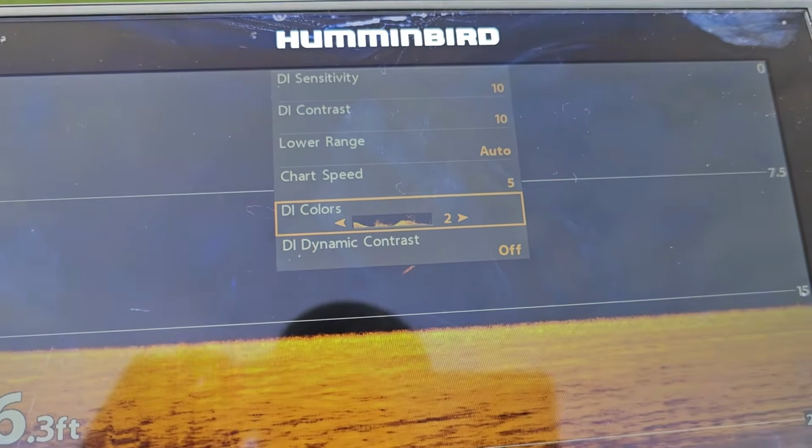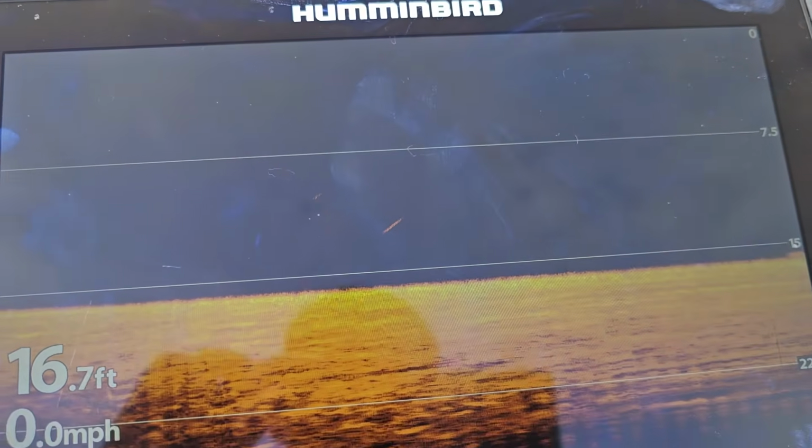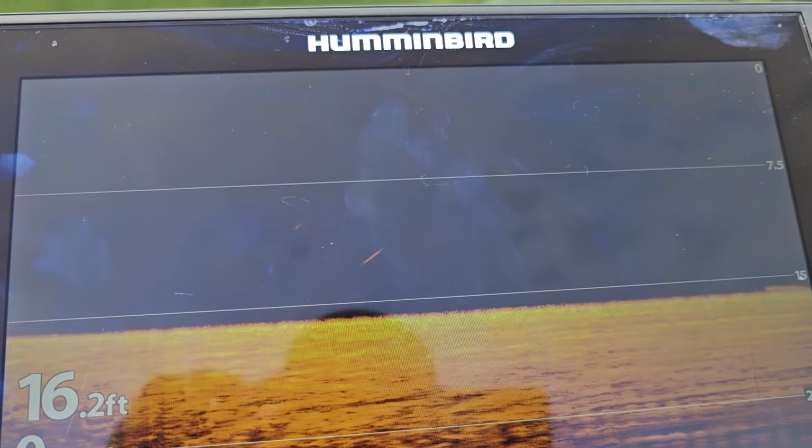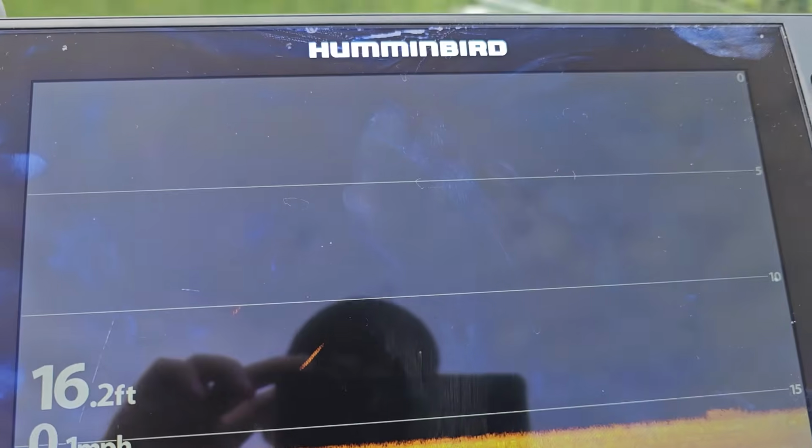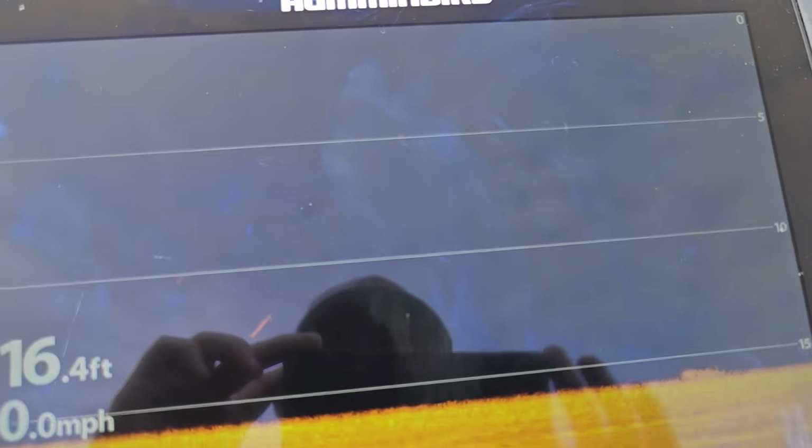Colors, I like 2. This is my favorite one for what I do. It just helps the trees and rock piles stand out and just really pop to me. So, yep, that's what we're doing with that one.